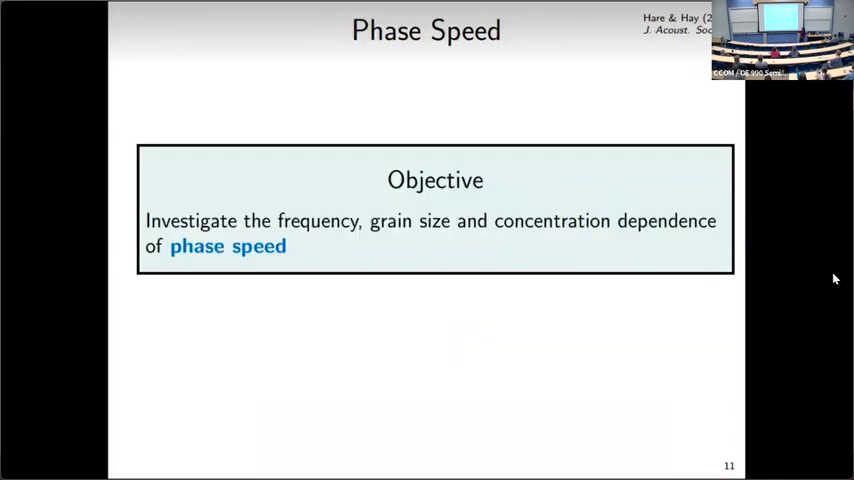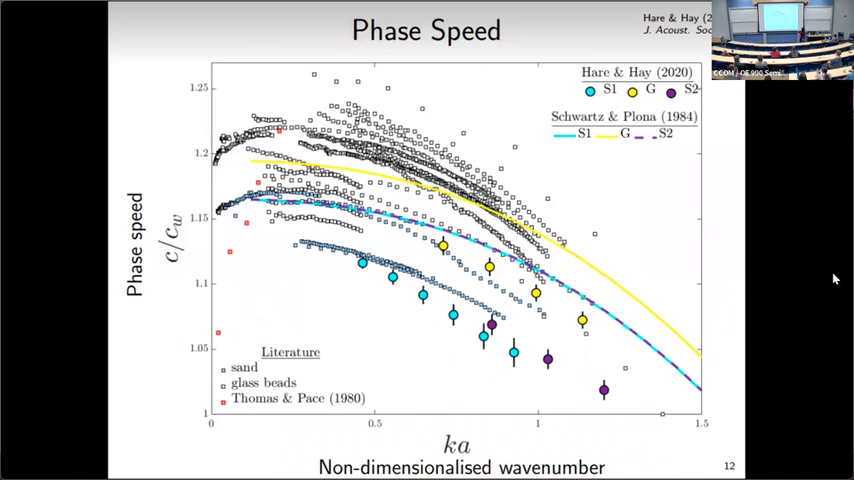That's for the attenuation. We wanted to look now at the phase speed in the water-saturated sand and glass beads, and look at the dependence on frequency, grain size, and concentration again. I won't spend too much time on this part, but here we've got phase speed within the water-saturated sediment, normalized by the sound speed in water, again plotted as a function of this non-dimensionalized wave number.